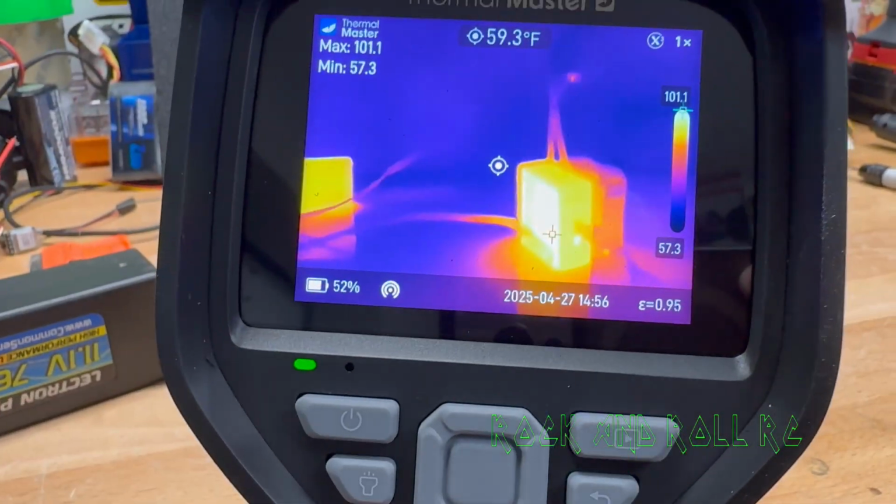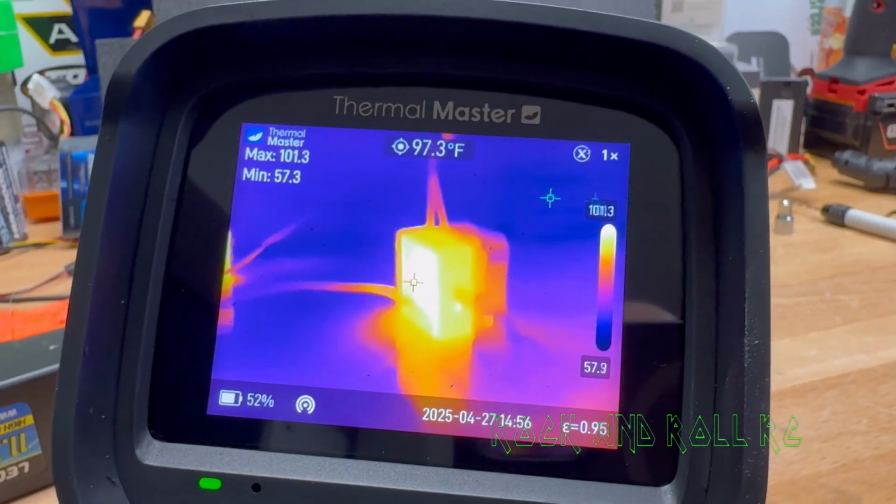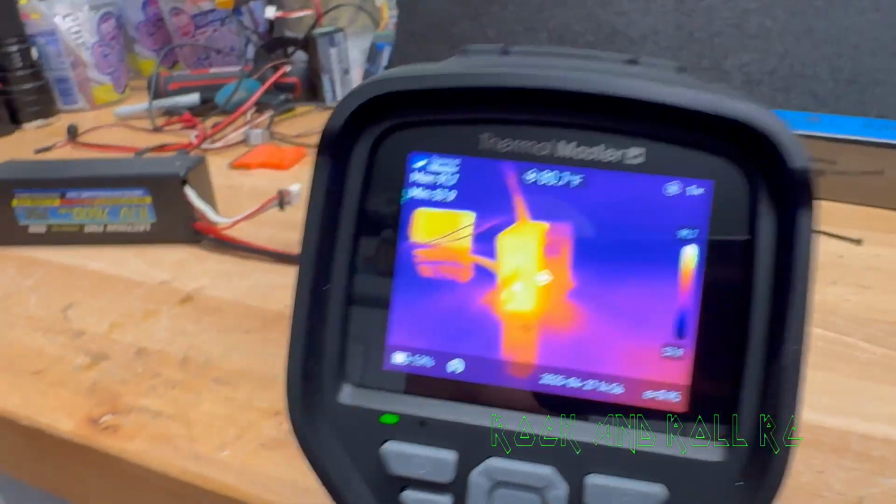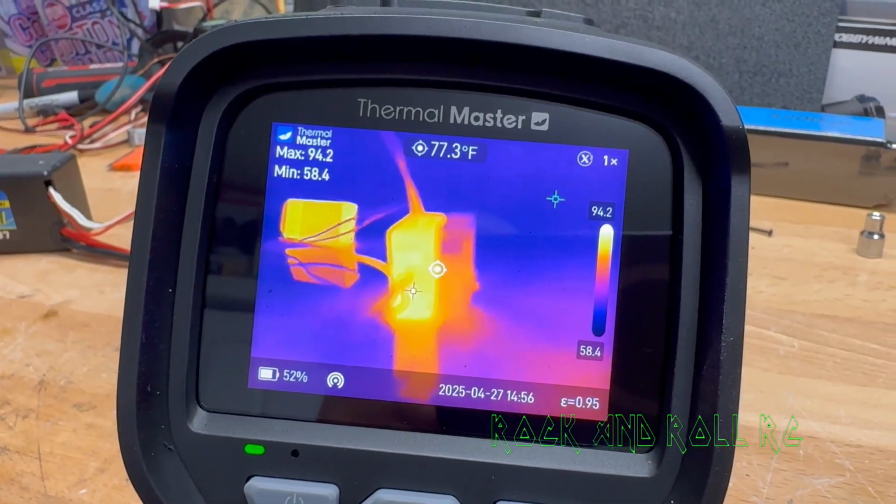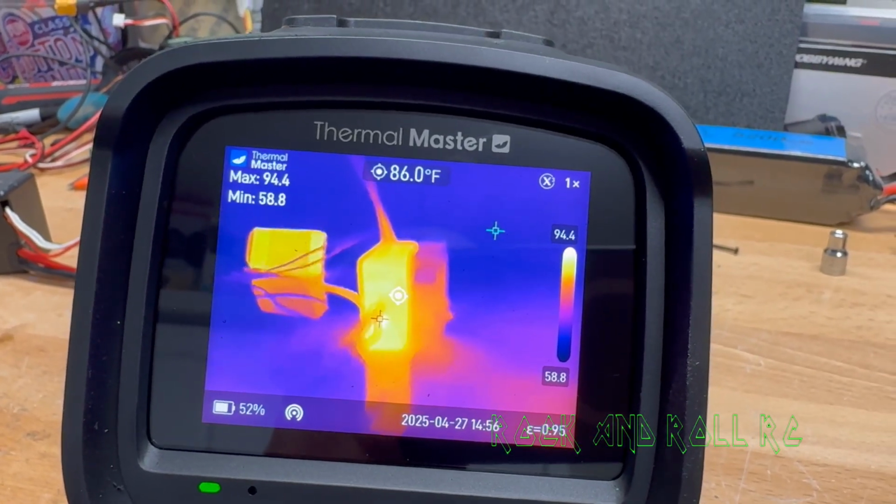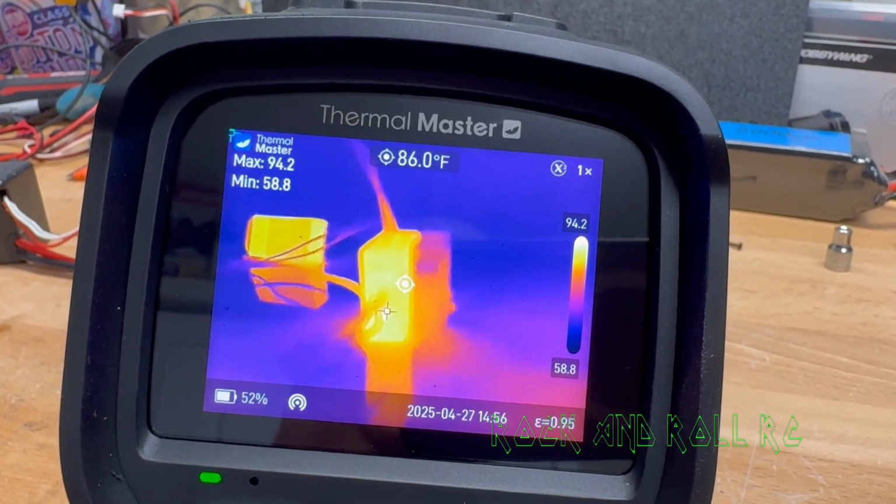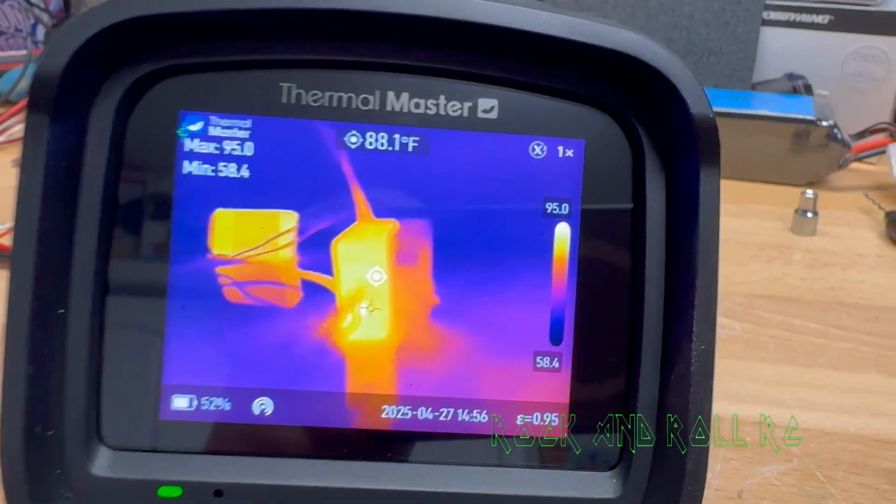Here we are with minute number 2, with the fan evacuating air away from the VTX. And we see the MIPI side is in the high 80s. That's okay. The heatsink side is also in the high 80s, nowhere near 105 or 140 degrees when it was naked.